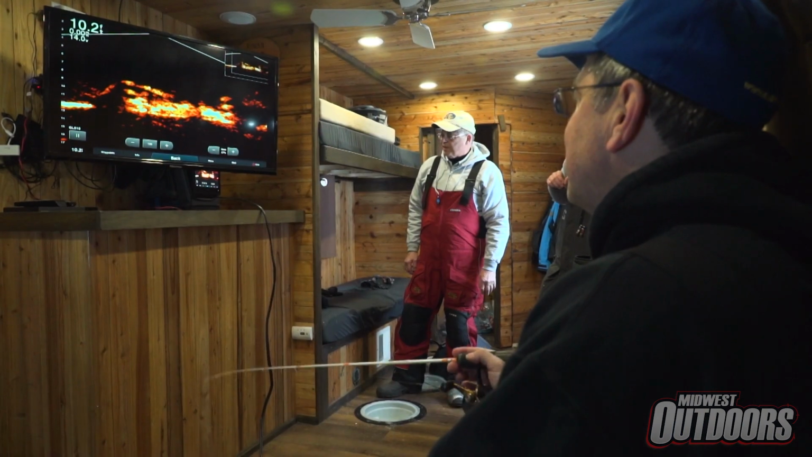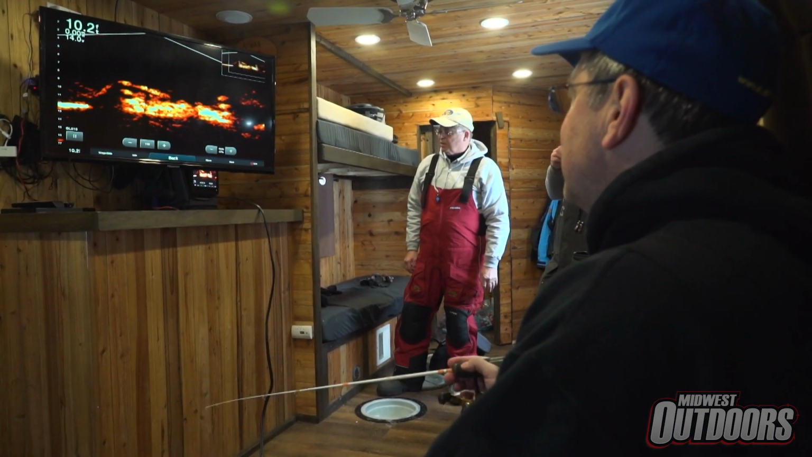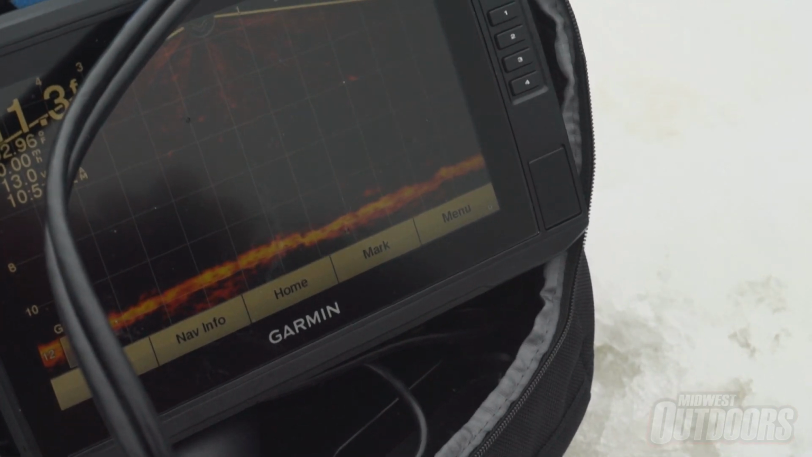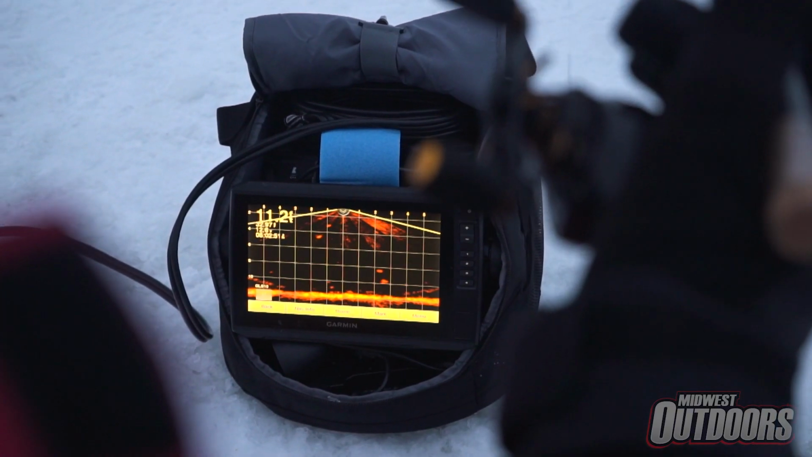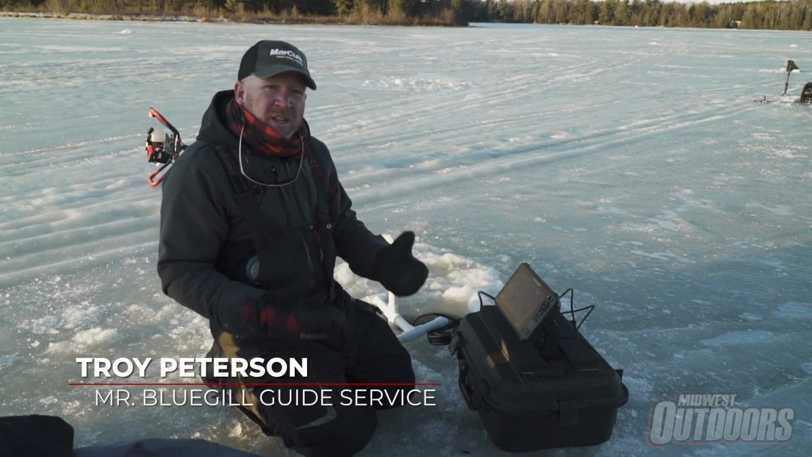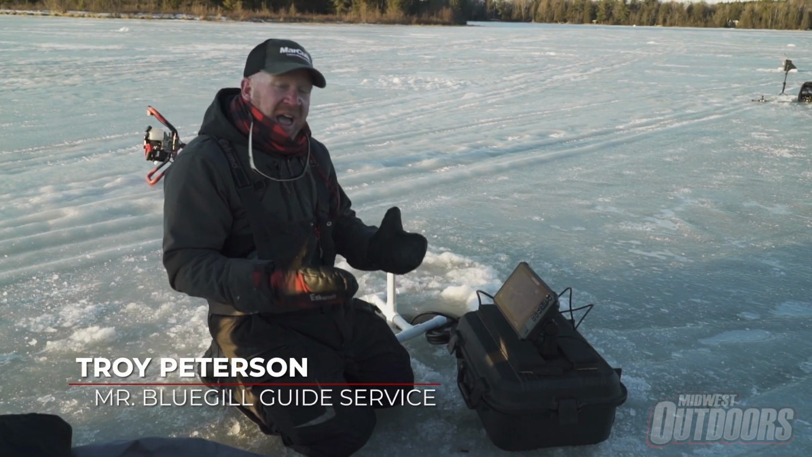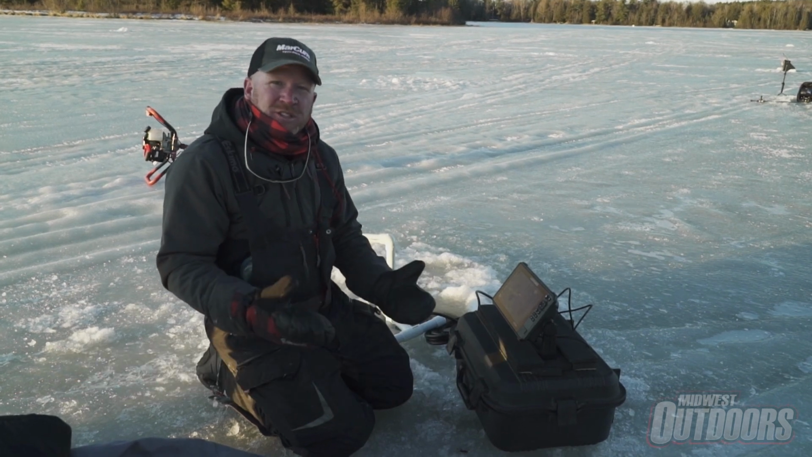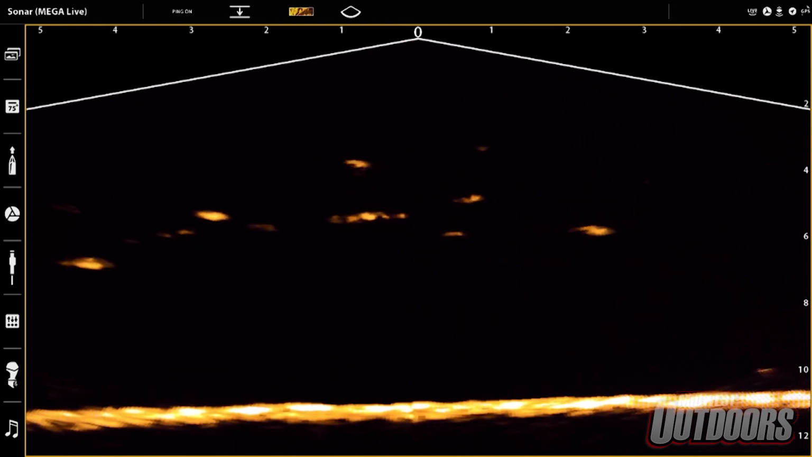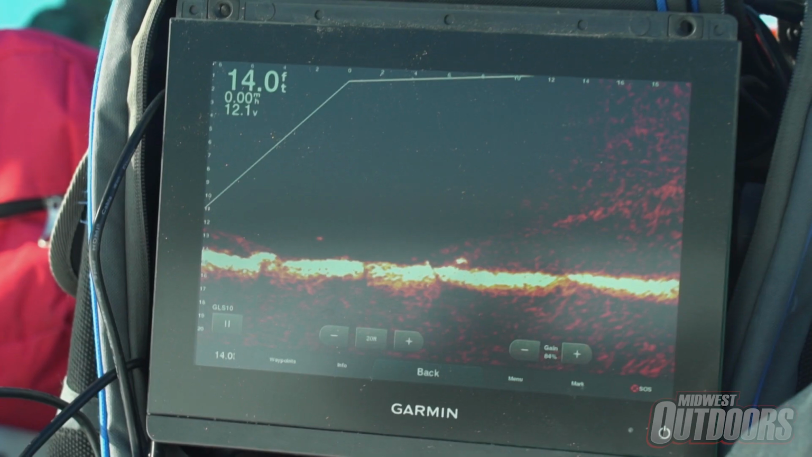One of the most innovative sonars on the market in the last couple of years for ice anglers has been the Garmin Panoptix or the Live Scope. This happens to be the new Lowrance Active Target. It's using live imaging, almost like an ultrasound, like you're looking at a baby in a belly. It's that live imaging underwater. There's a lot of benefits, but also a lot of negative parts as well.